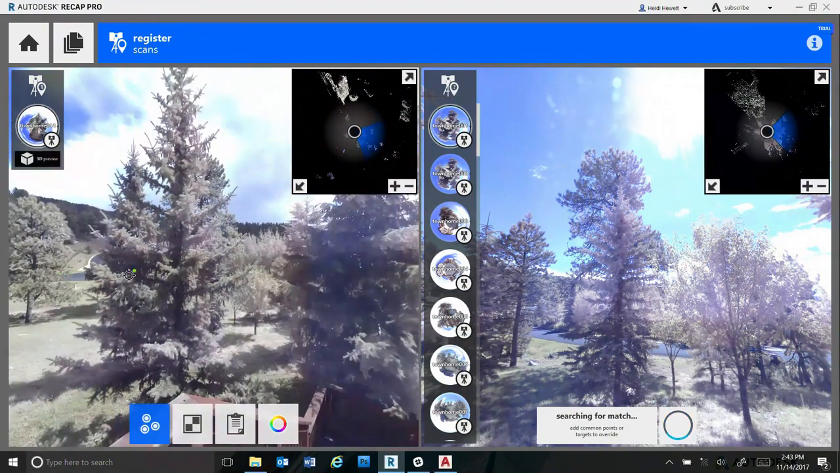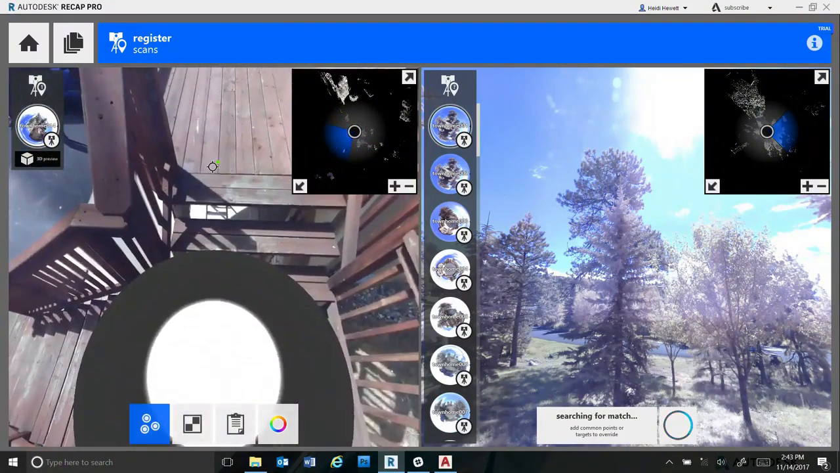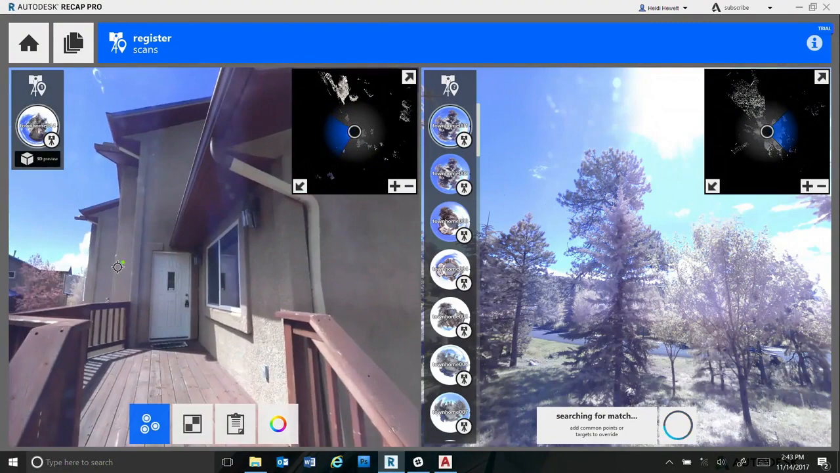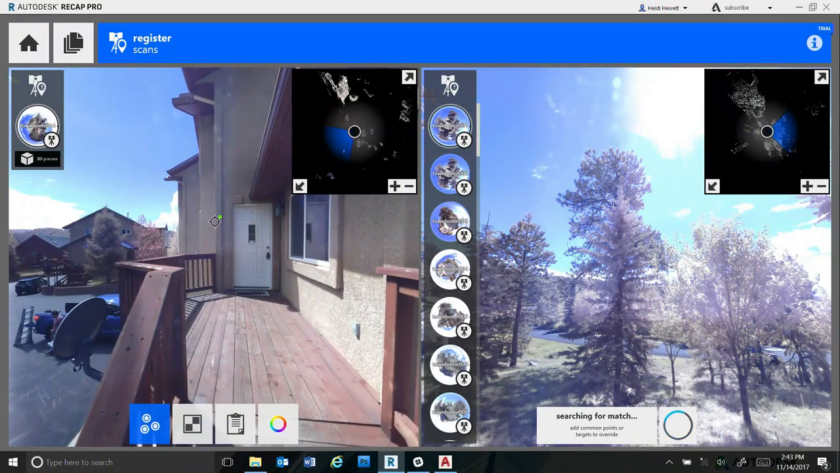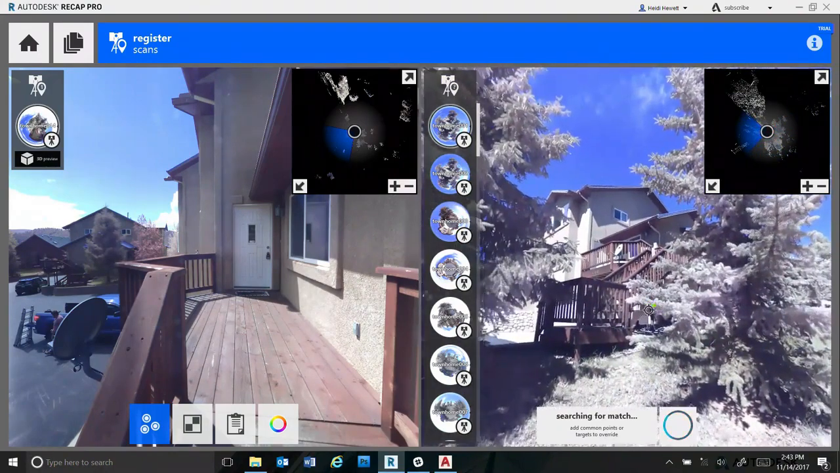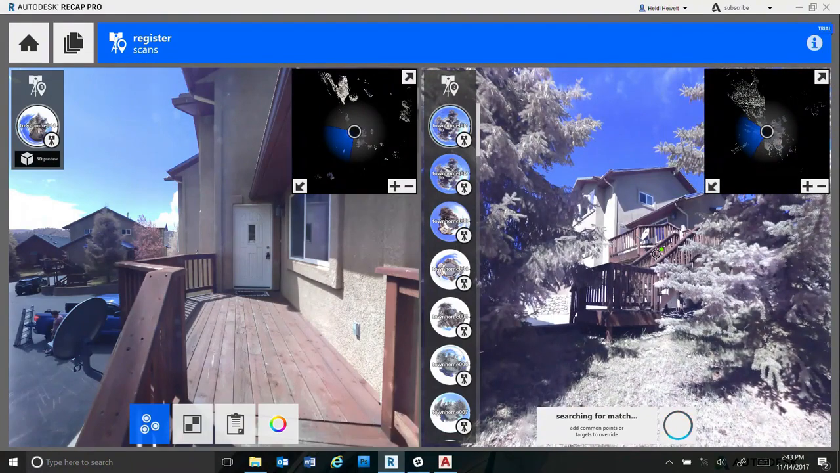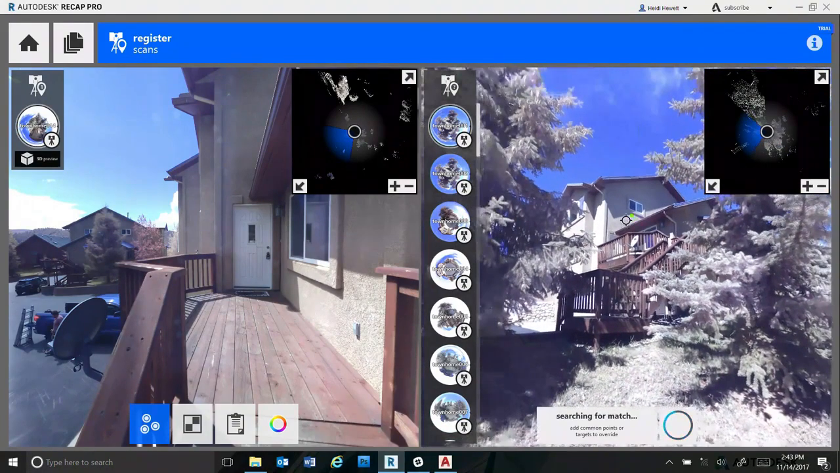Okay, so here you can see, if I scroll around, this is the position that I was in, right here on the steps. Now what I want to do is find a scan near that, the next one over, one direction or another, that I can link that to. So over here, I can just see, looks like I might be able to do this one. It's further down, but as long as you have some points in common, and ideally what you'd like to have are three faces, preferably on different planes. That makes it really easy.